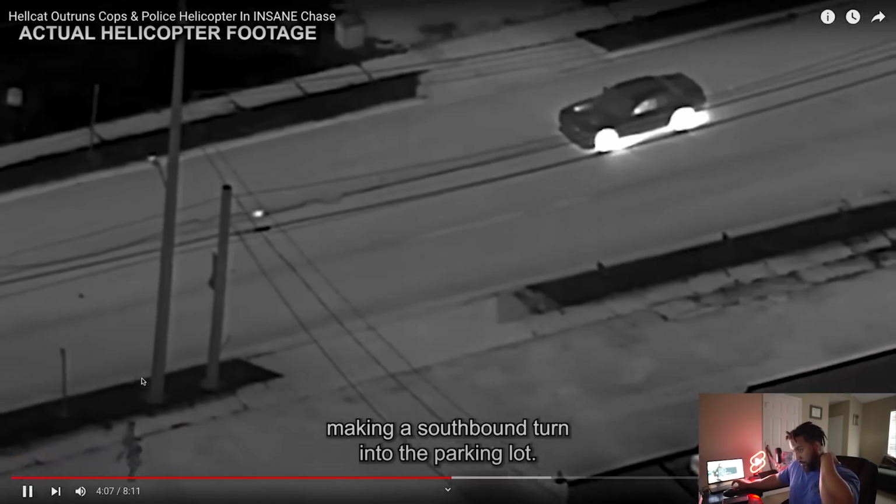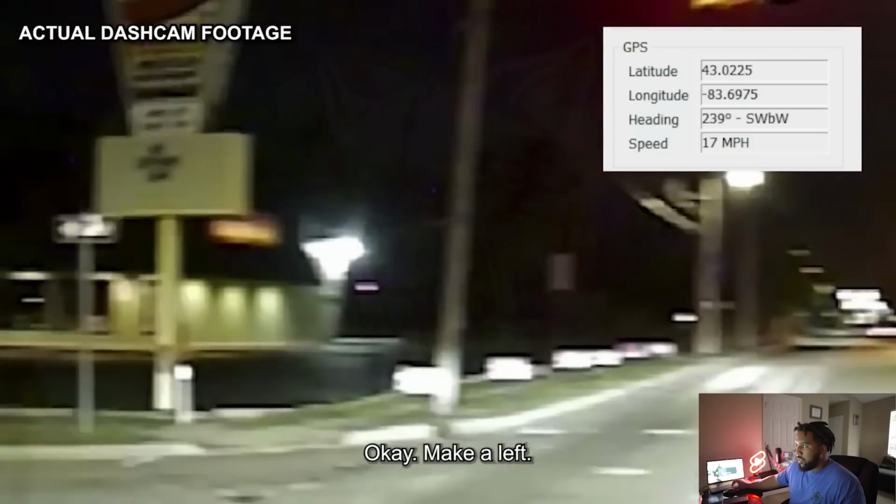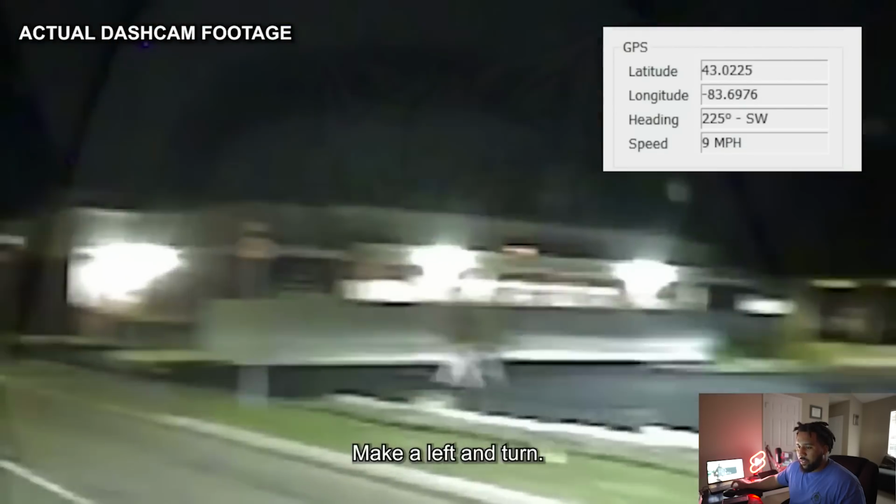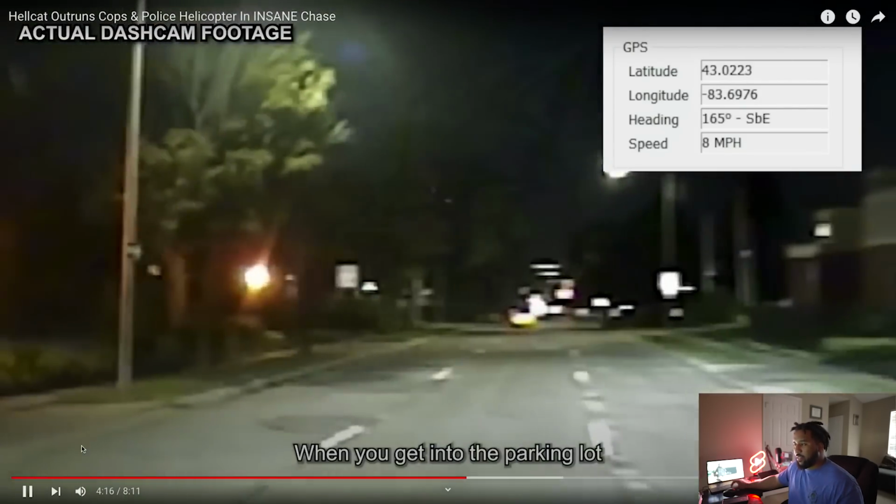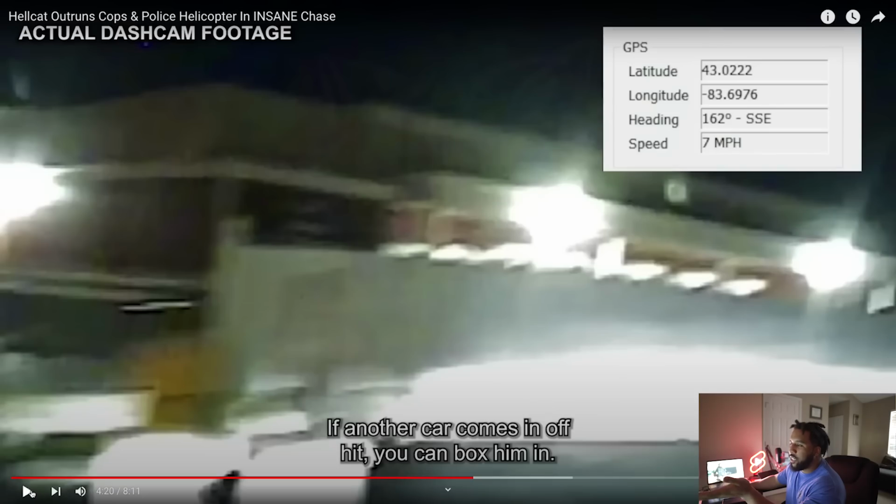Making a southbound turn into the parking lot. Make a left. And turn. When you get into the parking lot, you have another car comes out. So he thinks that he's going to duck off behind some building in the back. You can't do that when you got a helicopter that's watching you 24/7.